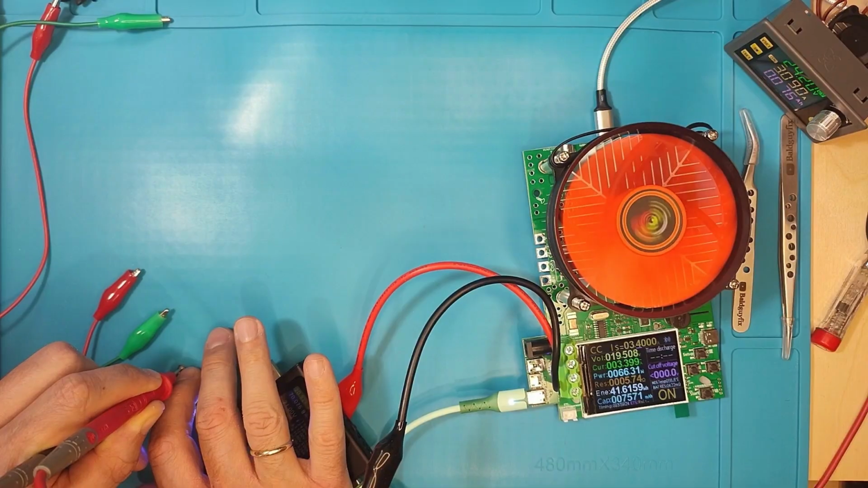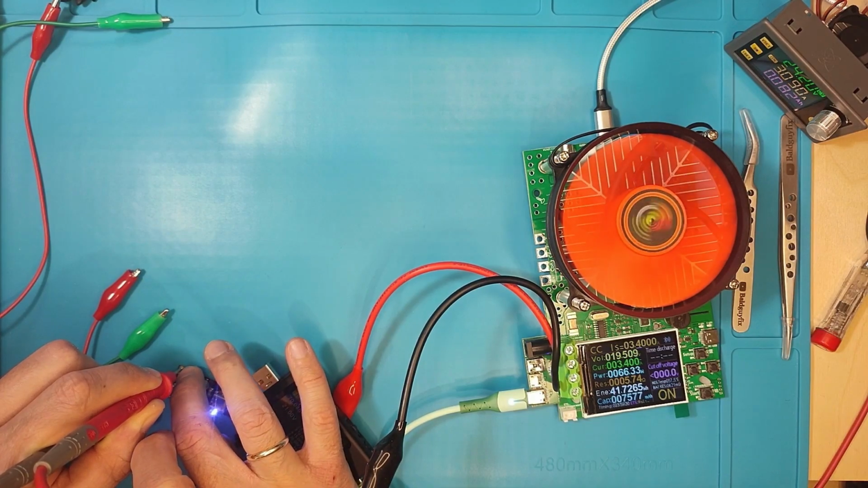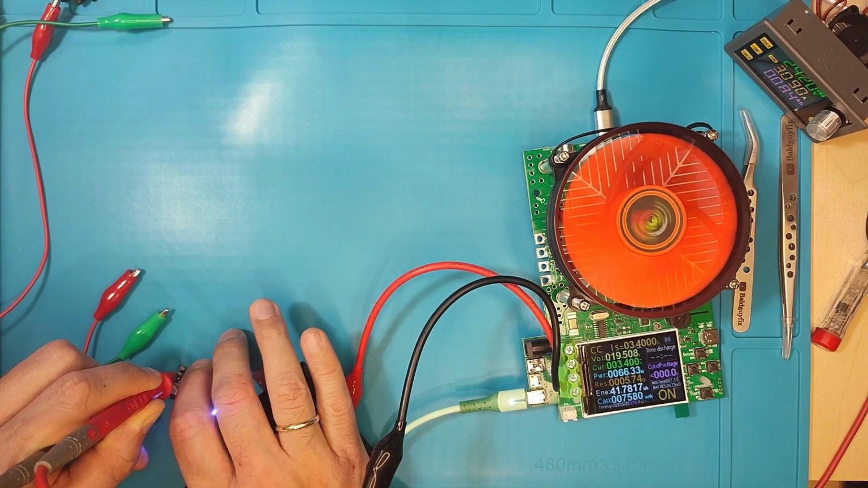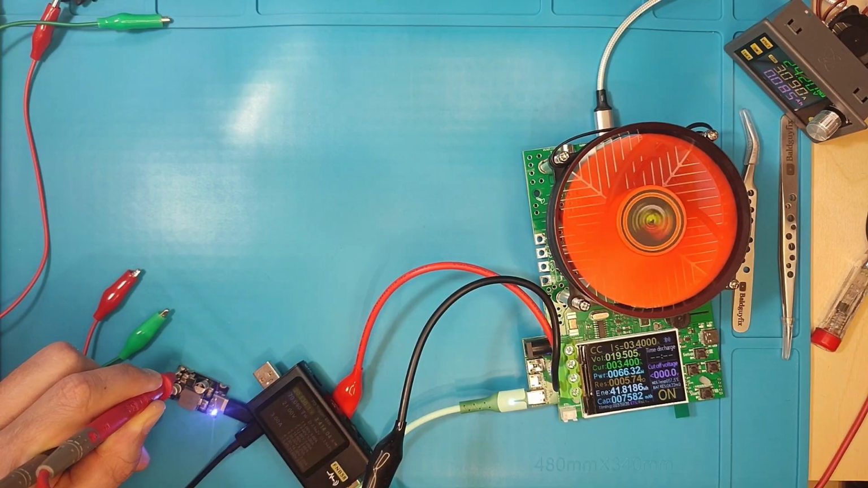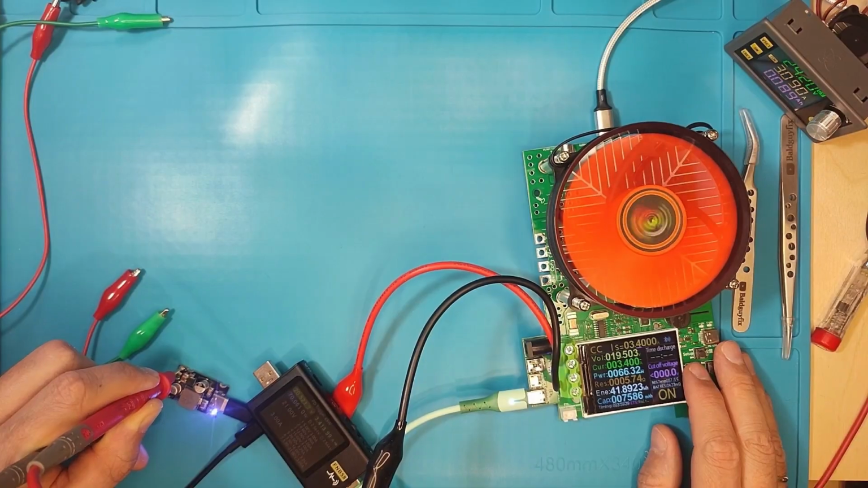I'm going to take out the thermal camera and see. There is something really hot here, maybe the chip. We will see with the camera, but right now we are at 66 watts. Really impressive.